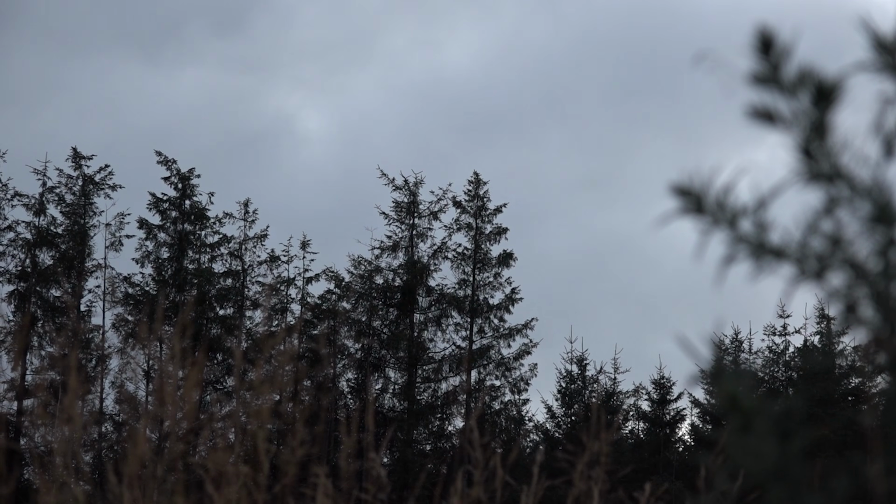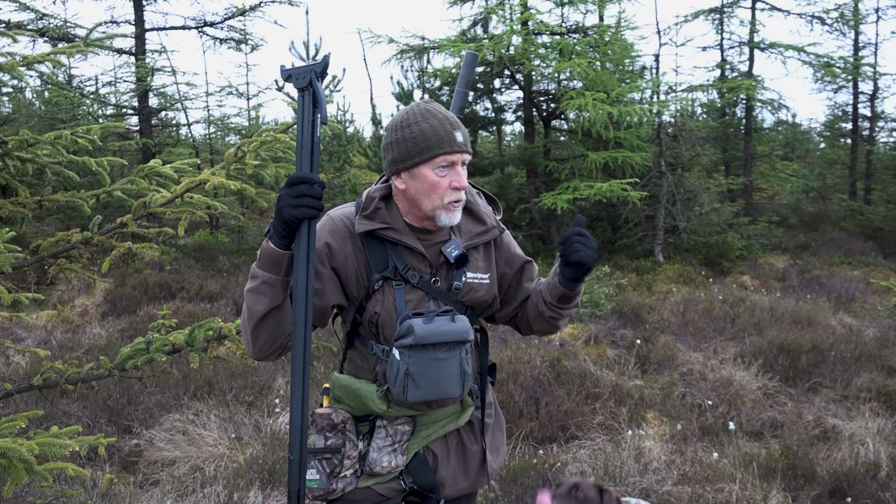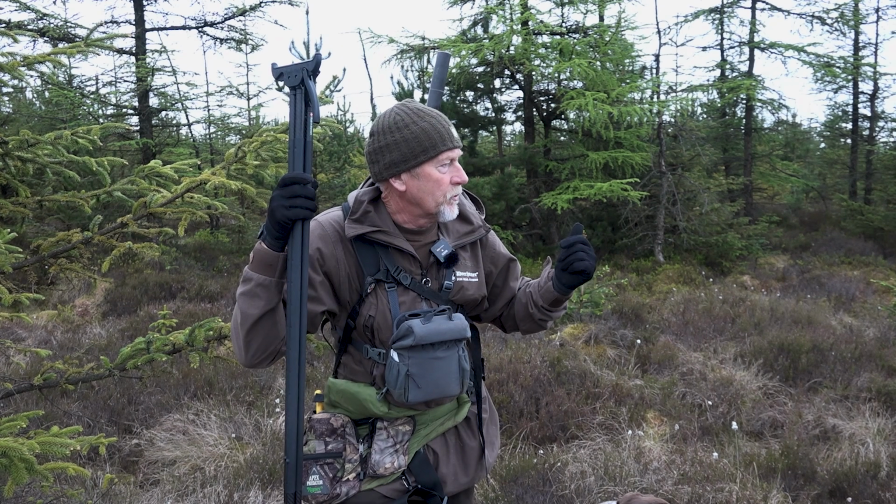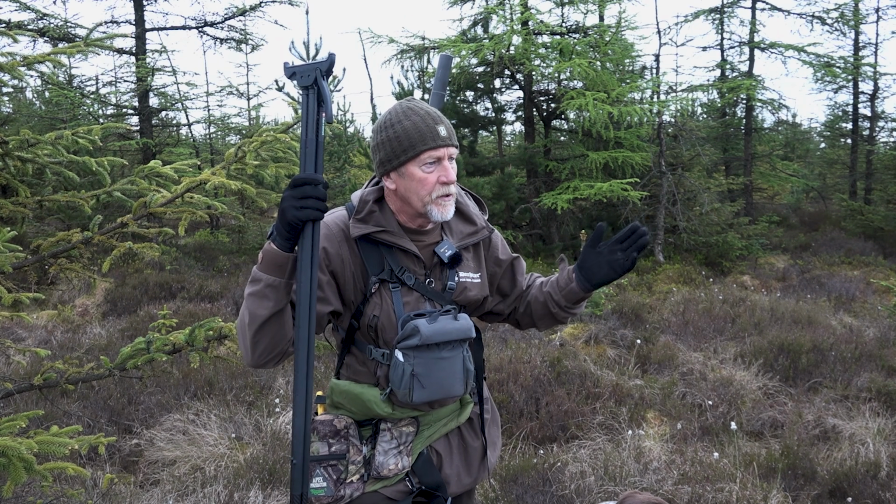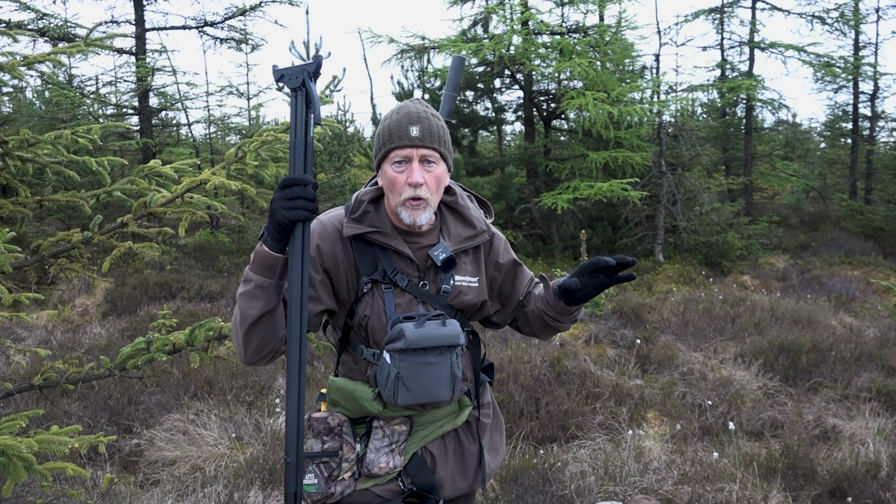Okay, so we're a little bit restricted now because there's only really a couple of points of access to the forest, and the wind was blowing up our backsides from both ways in. So we've come through the working site. It's an exclusion zone for stalking.